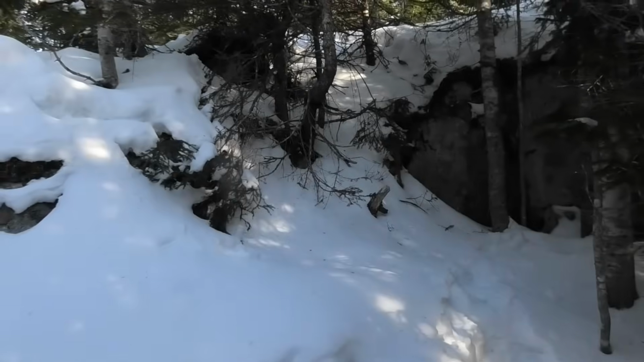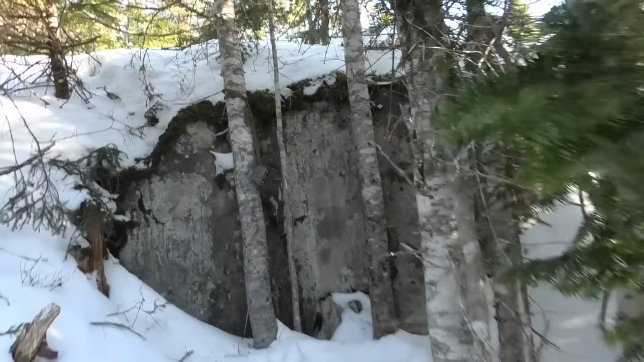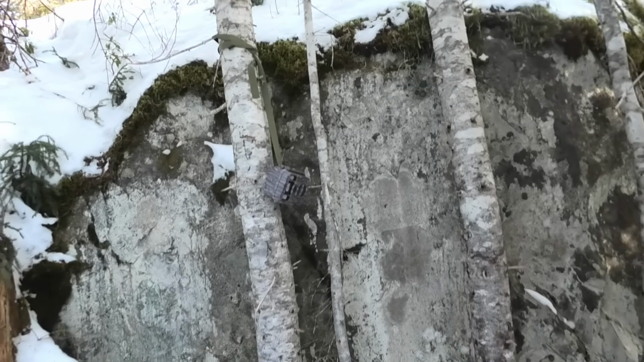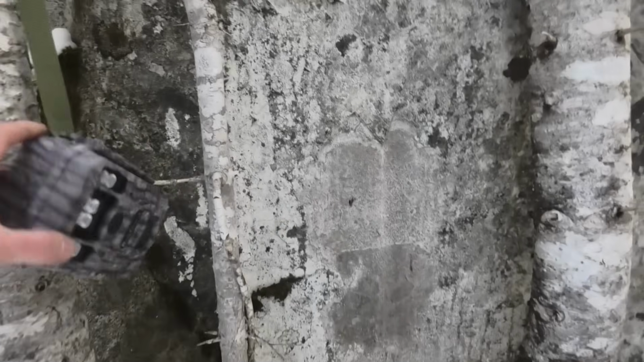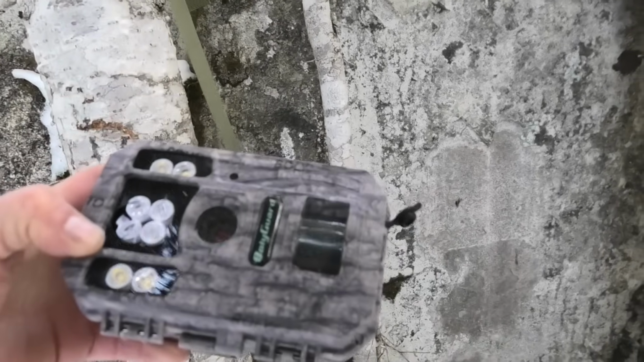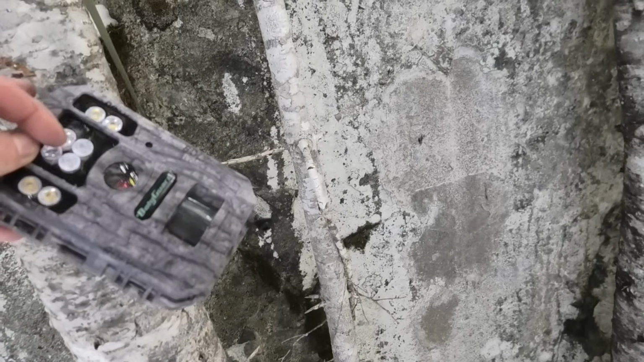Oh my gosh, look at my camera. Wow, the bear was here. There, the camera's knocked down. Oh, good. I should have some good footage then. Oh yeah, look, he broke my lens. Right there, if I can see it.